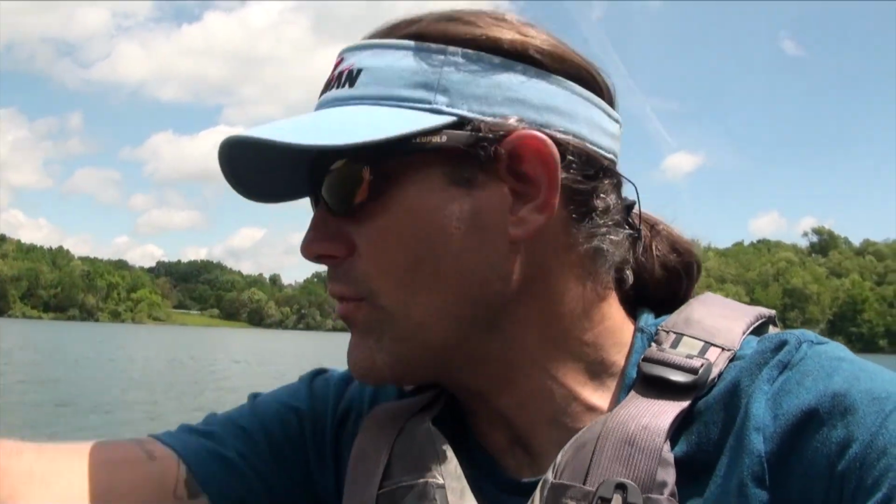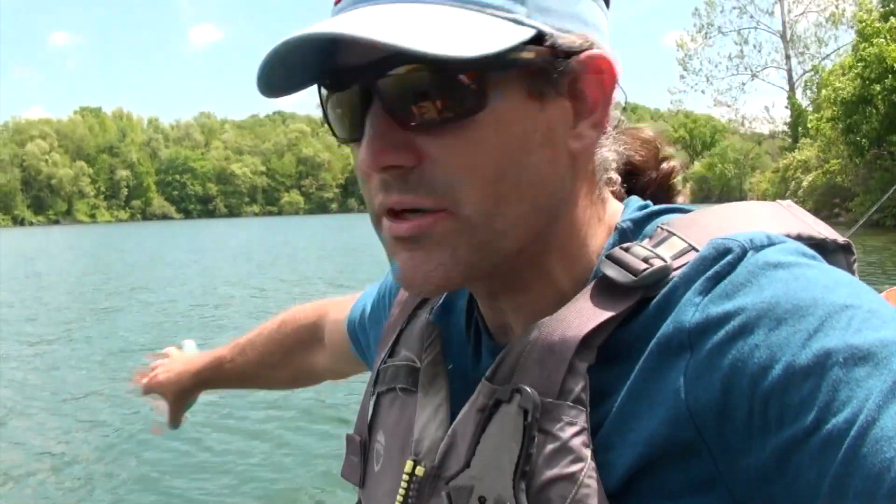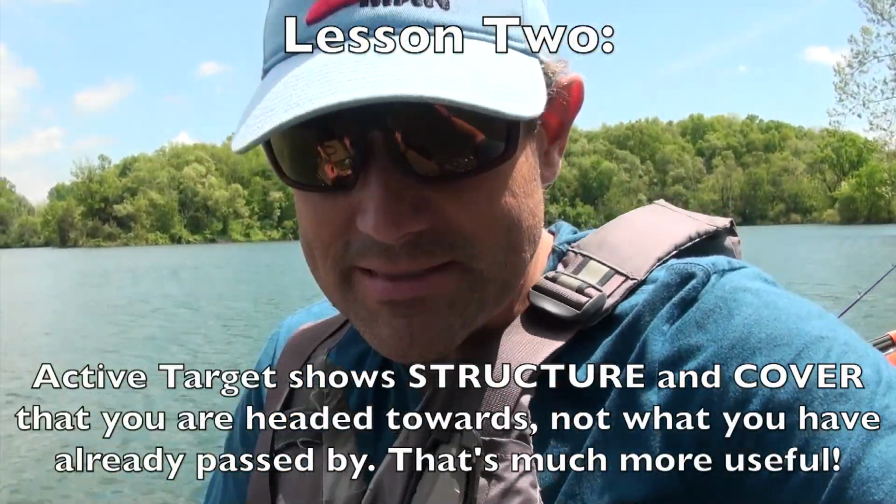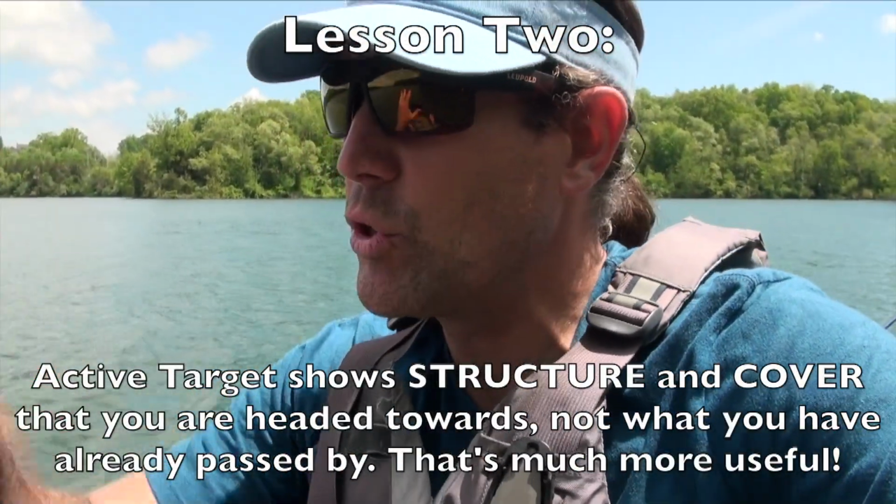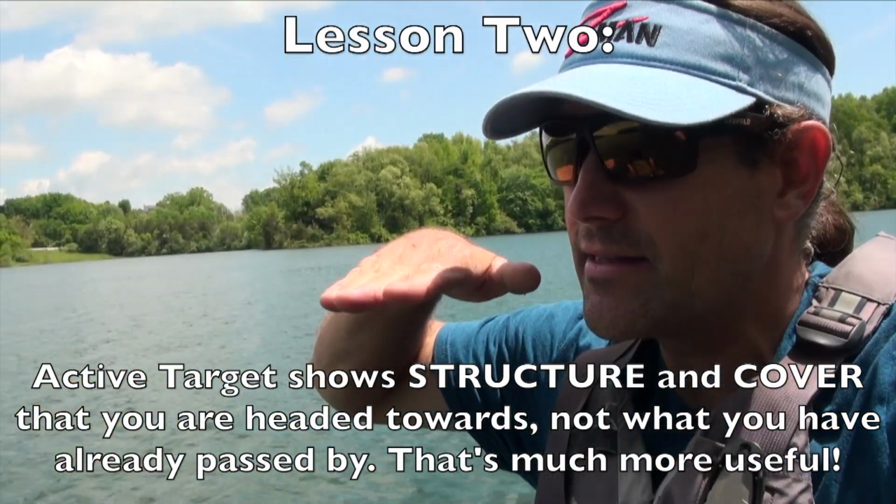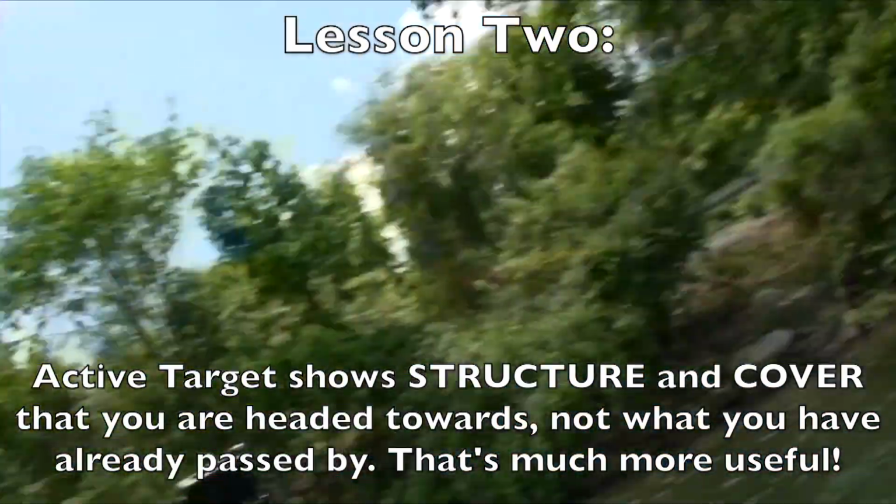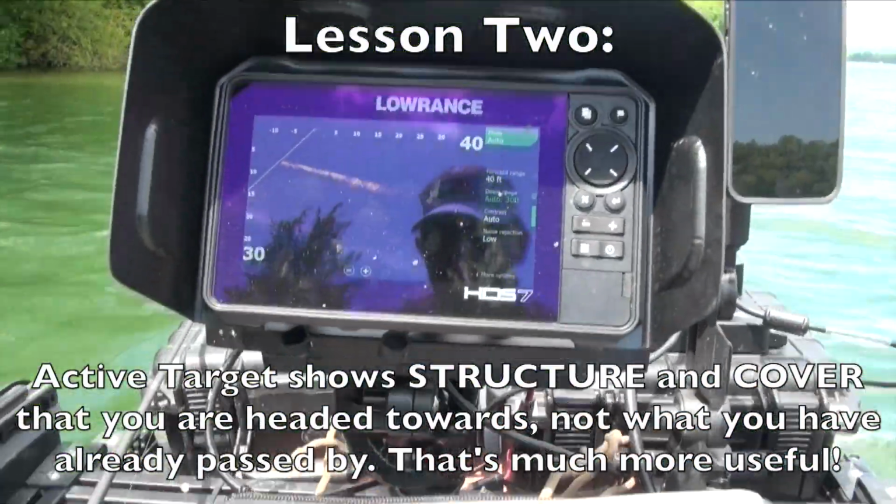It's looking at the actual contour out in front of you, whereas with side imaging, you're seeing contour and structure and cover that's behind you. This is what you're moving up on, and you can get stationary and look and see, okay, it's deep here, but then it comes up right in front of me. We got some of that right here, just as an example.